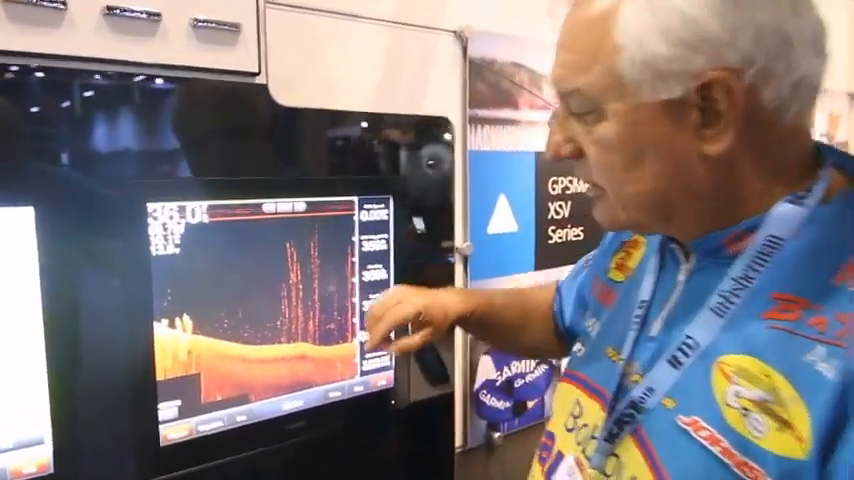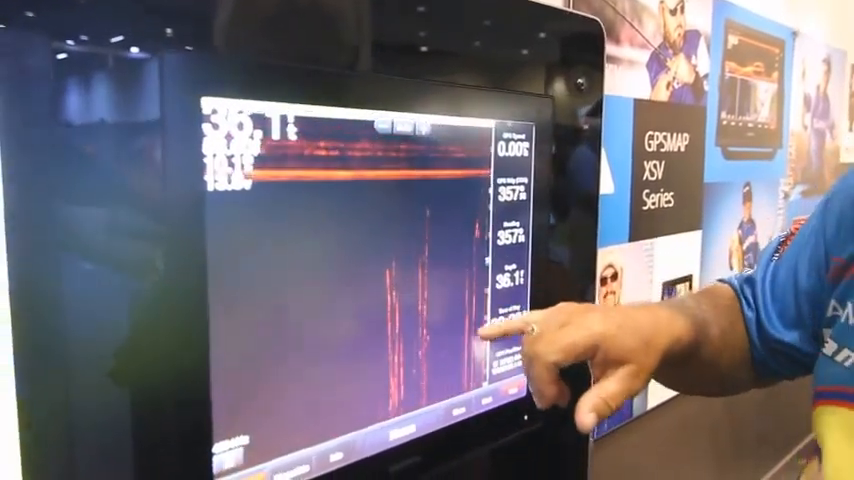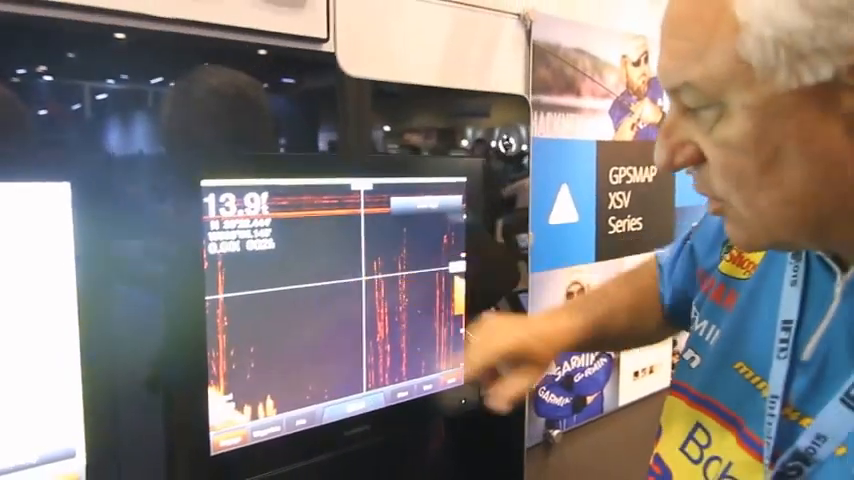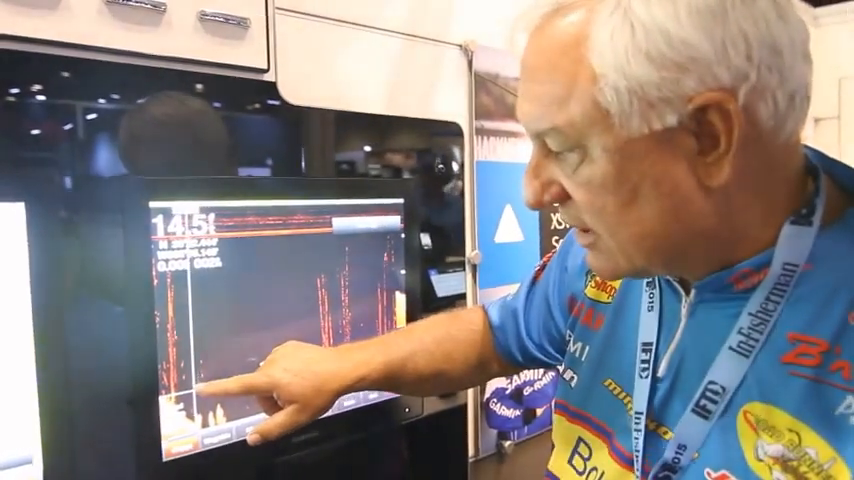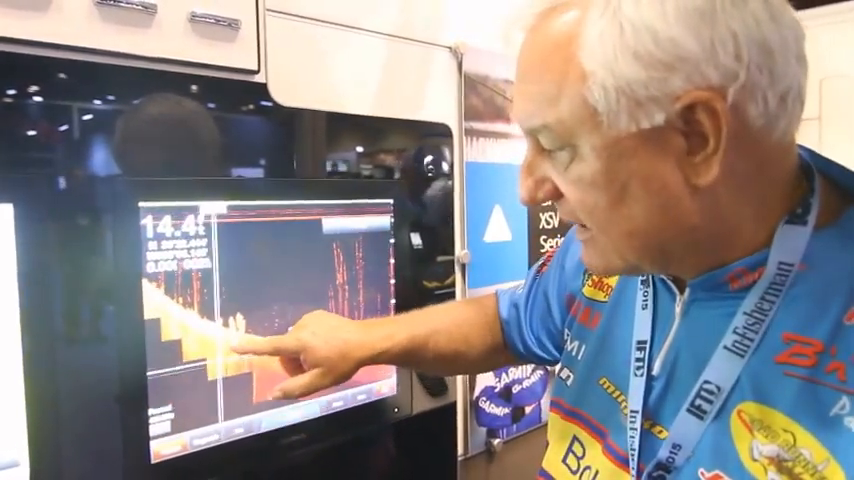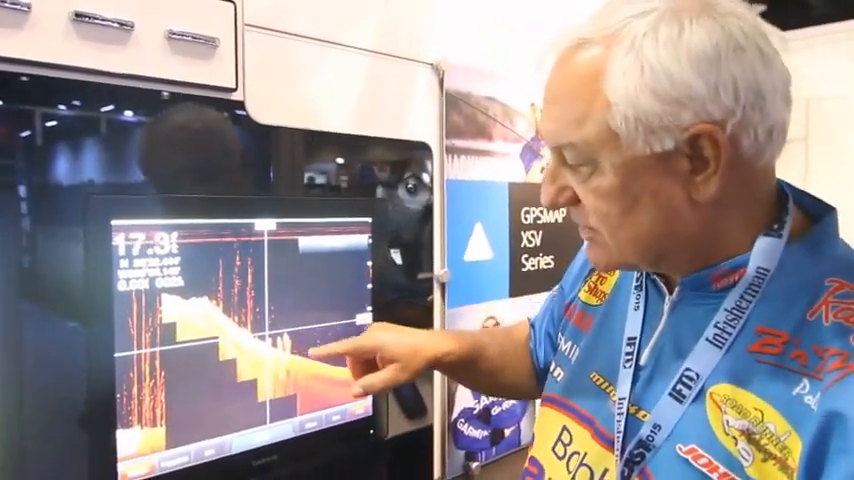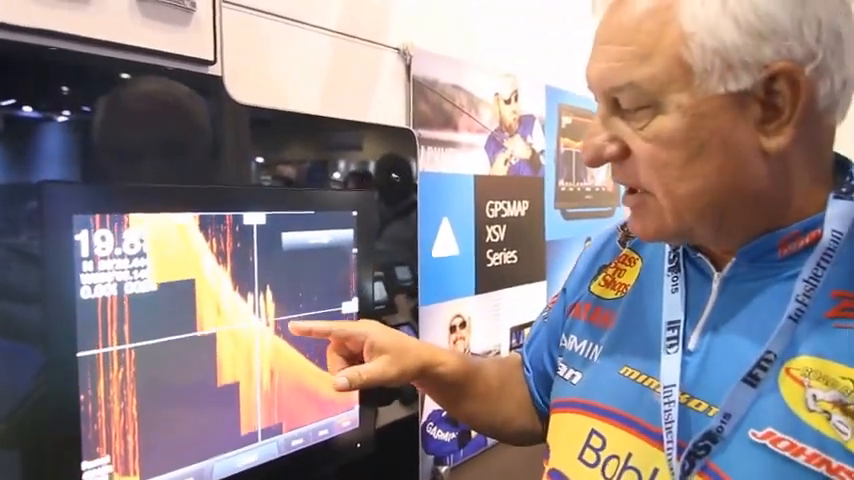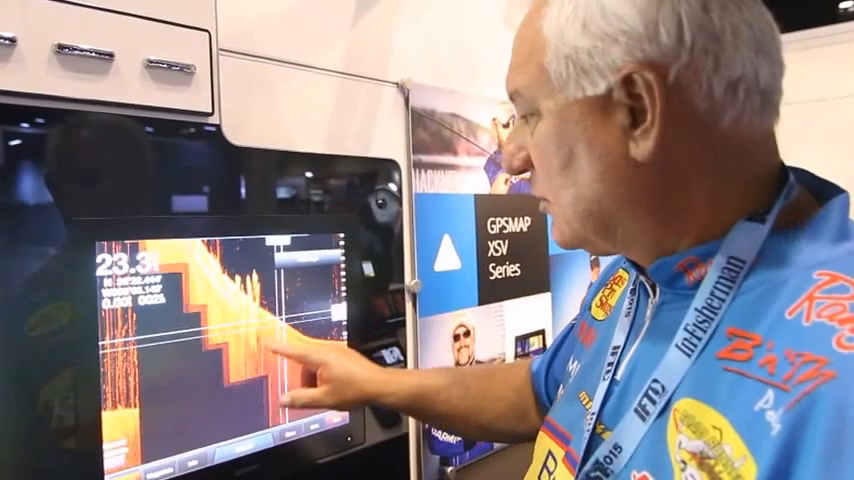So what you're seeing on here is trees in this case, and all of these are fish in these trees. And by the way, this unit will allow you to pinpoint. If you put your finger on the screen, these are touch screens, you can go into an area and look at structure, look at anything you want. Right here, this is stumps that are down on the bottom. So we can take a look at those stumps and expand them out, see what's around the stumps by just doing finger touches on the screen, just like our phones. So it's a great technology for down view.